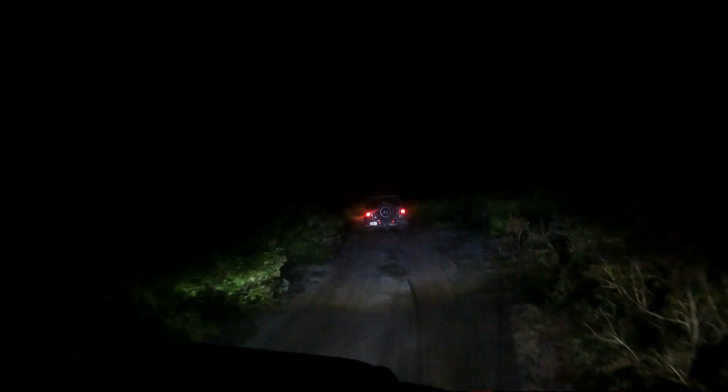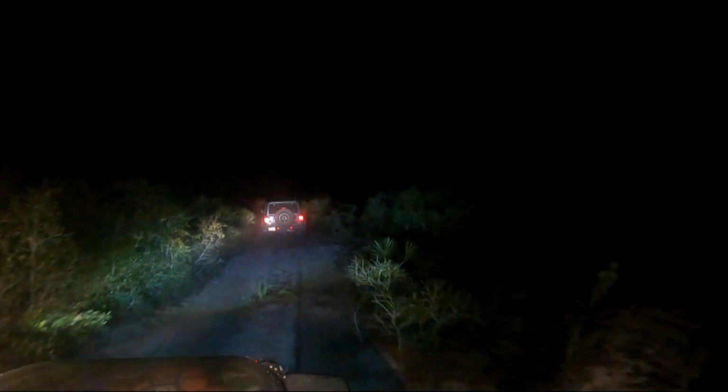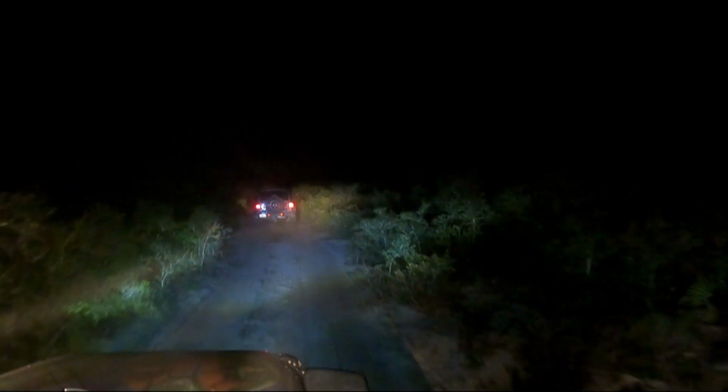So if you're wheeling with a group, like tonight we're with the Orlando Jeep Club, a couple of things for driver etiquette are not only not shining your bright lights into the person in front of you, but you should always keep the Jeep behind you in sight.